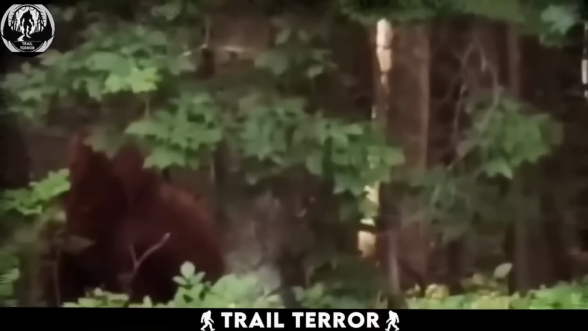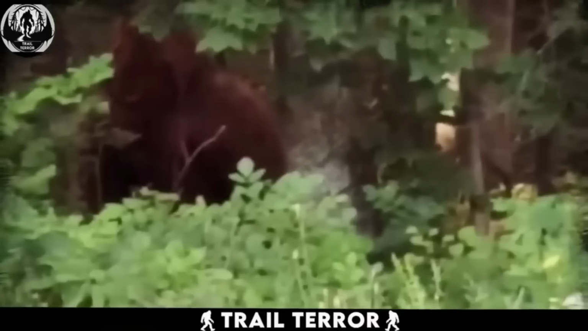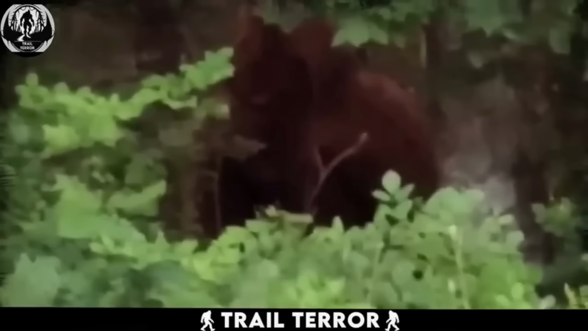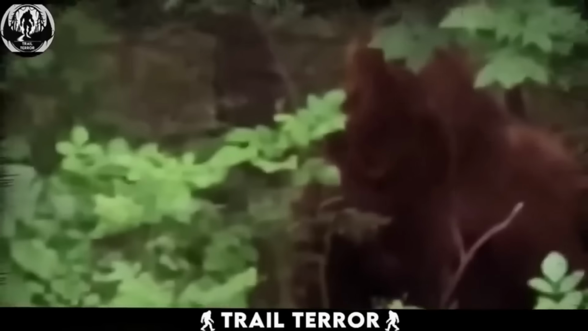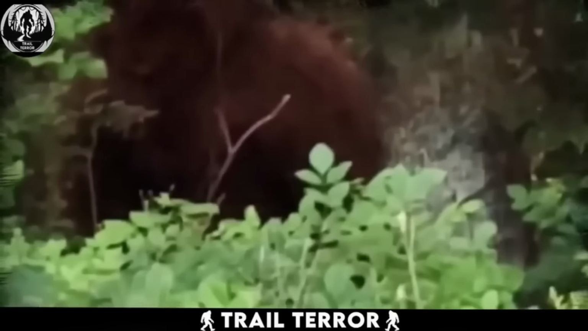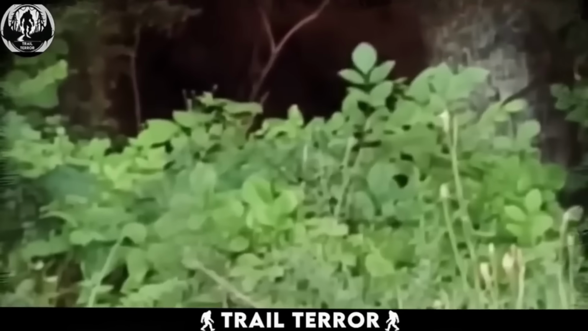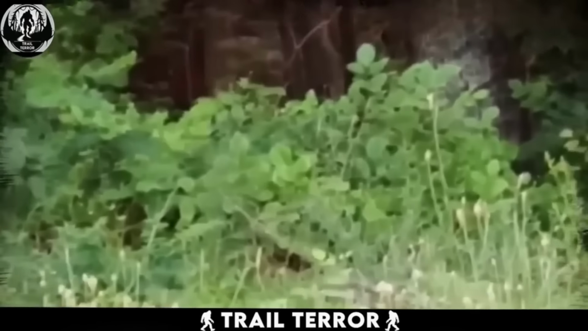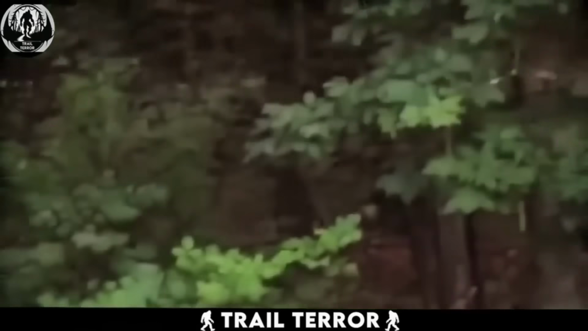The way this creature stands still, gazing at the camera, is quite unsettling, because we're uncertain about its motives. It might be just curious about the hiker, or perhaps it sees the hiker as potential prey. So, when you're in the woods, it's important to stay alert, as we can't be sure about the intentions of this Bigfoot-like creature.